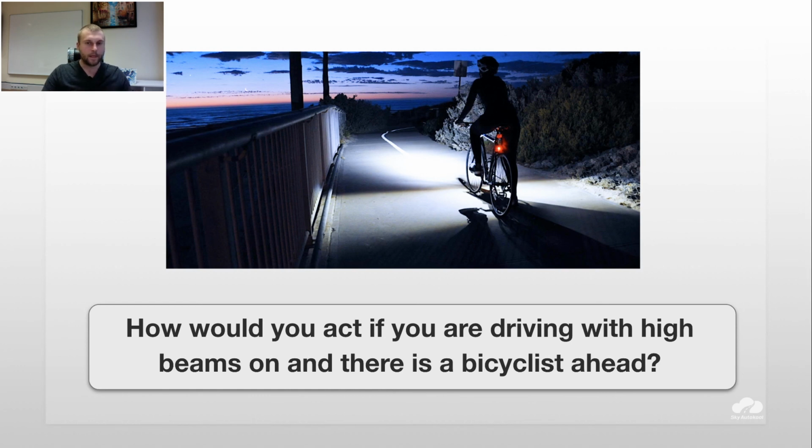Maybe, for example, a sportsman doing training. They usually, if they do training at very high speed, can drive 90, 80, 70. So imagine if you blind him. Accidentally he can go into oncoming traffic or off the road.